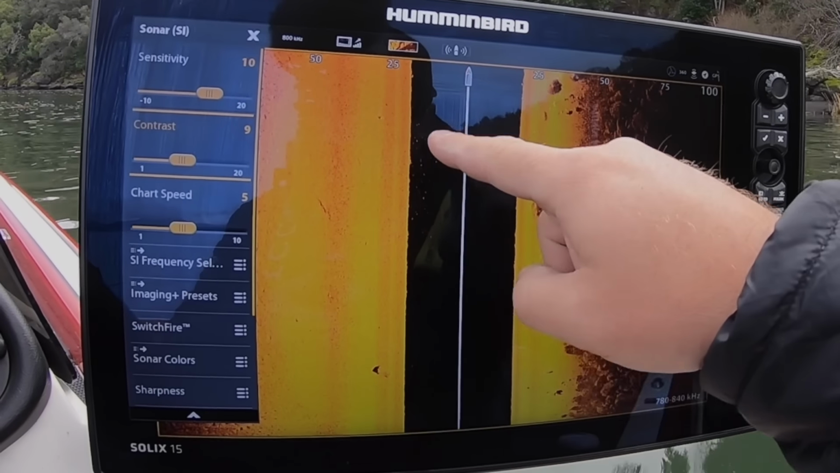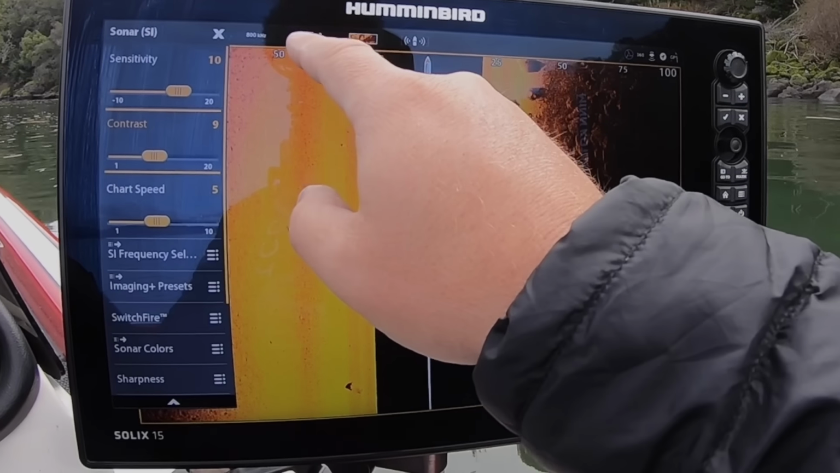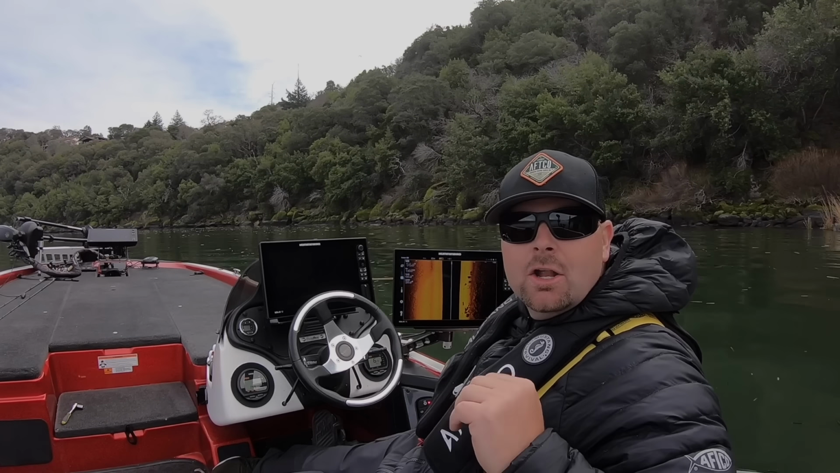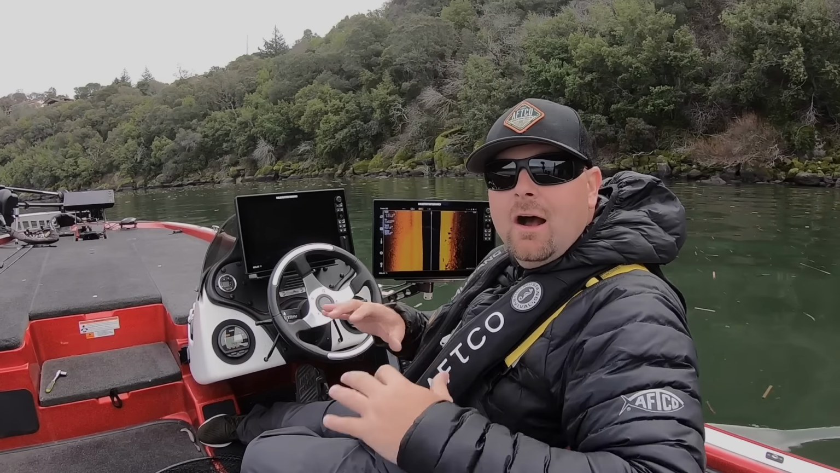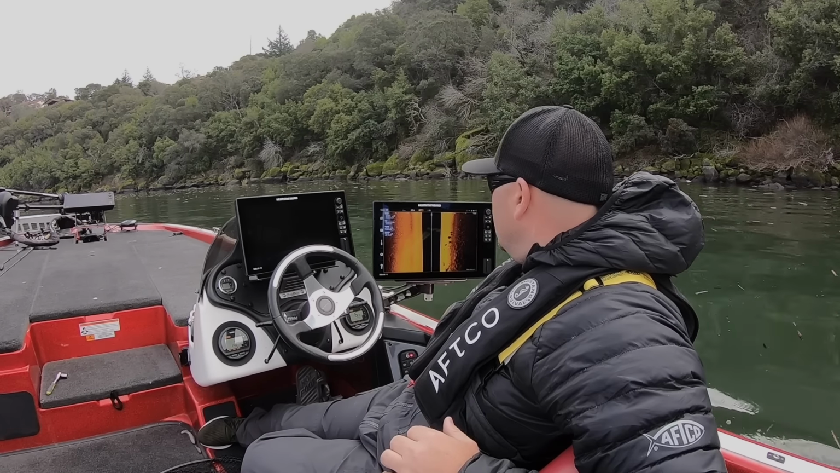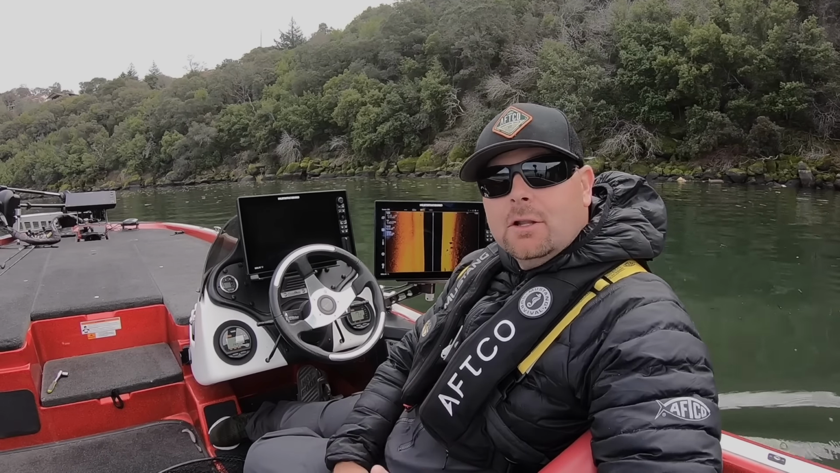Out here we got some suspended fish. So 800 gives you a lot clearer picture of what is down there. So that is 800 and 455 kilohertz.